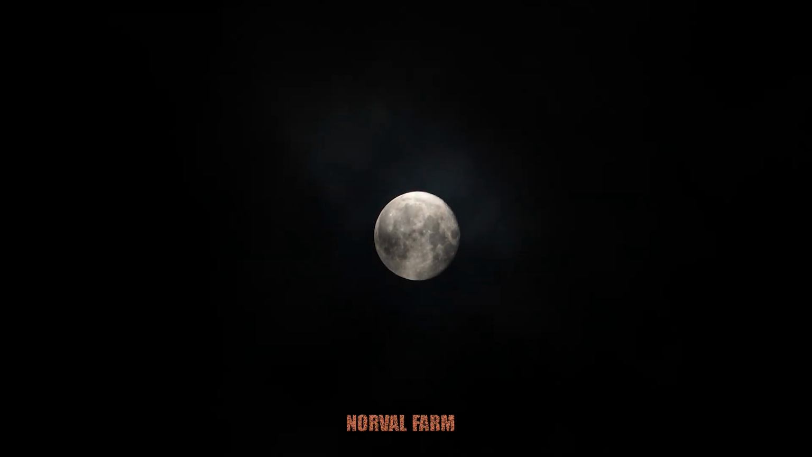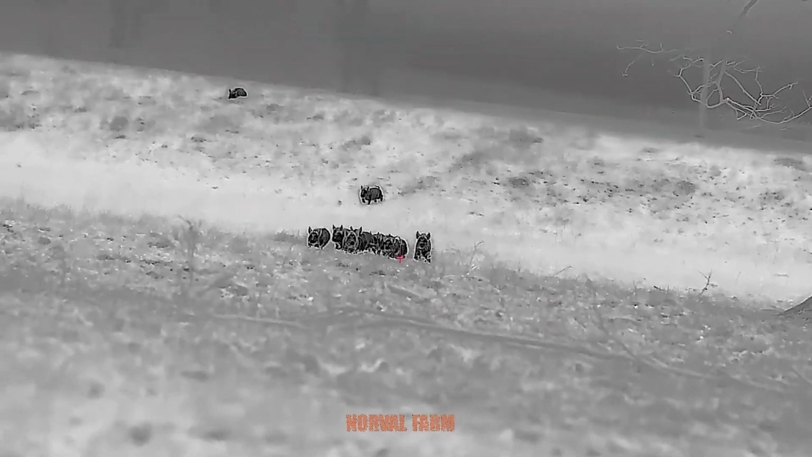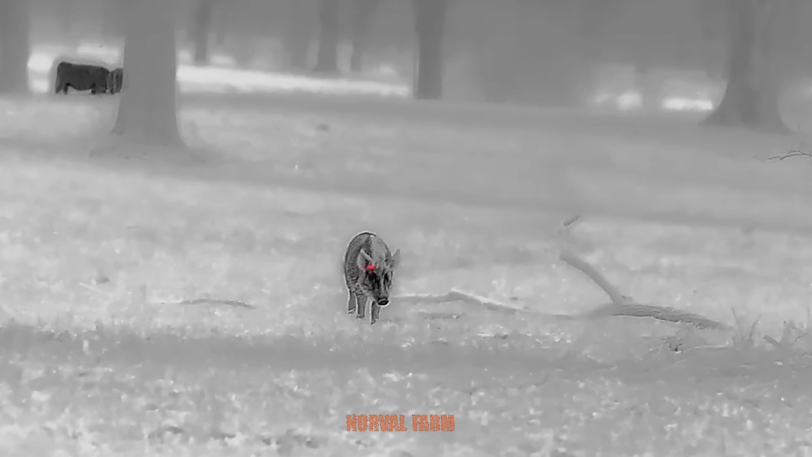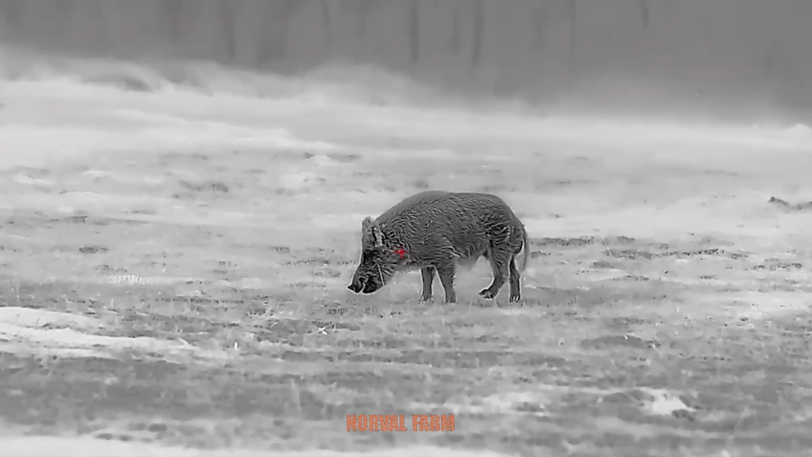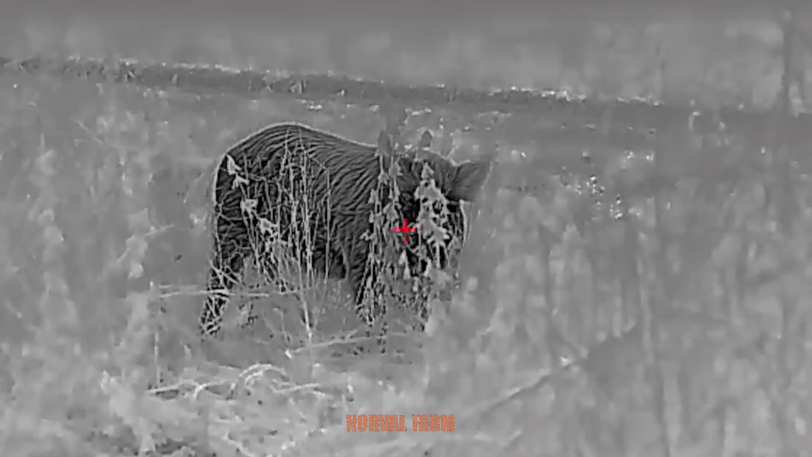Nighttime is when wild boars are most active, roaming in herds to devastate farmlands. Although their night vision is not the best, they navigate skillfully using their acute sense of smell and exceptional hearing. Even the slightest sound or an unfamiliar scent can put them on high alert. Moving in groups also helps them stay oriented and protect one another.